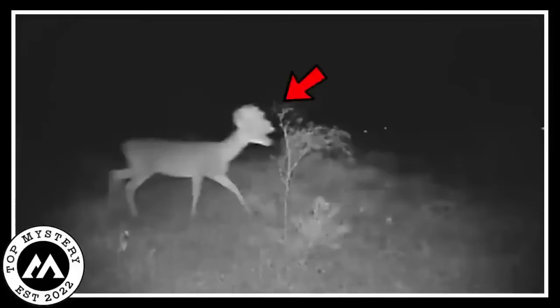Word quickly spread around the city about the mutant buck with the extraordinary antlers. Some folks were scared, thinking it was some kind of magical creature, while others were just fascinated by the strange sight. The farms became a late-night attraction, with people trying to catch a glimpse of this creepy yet fascinating mutant buck and its out-of-this-world antlers. Creepy humanoid figure.